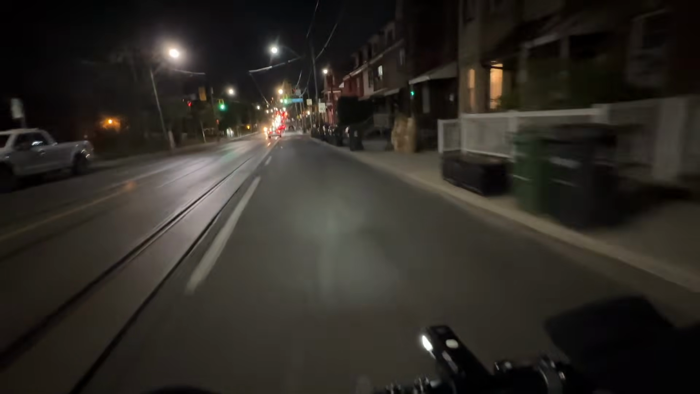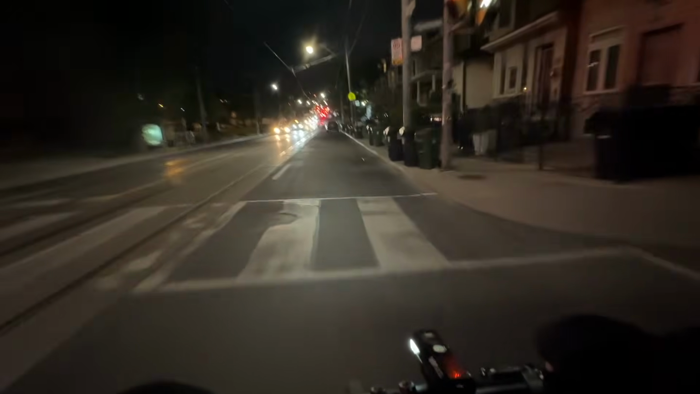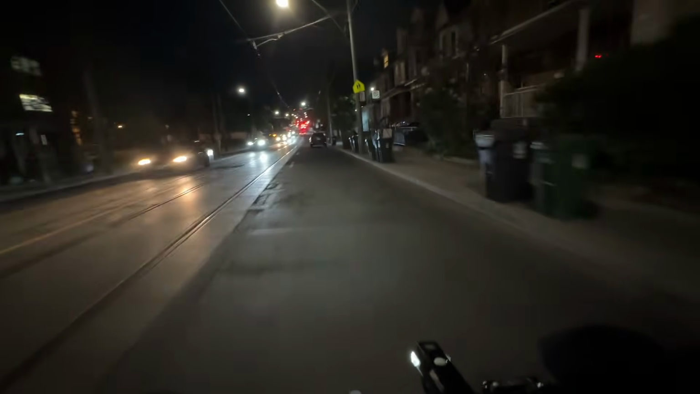Bad road, poor road conditions here on Ossington Ave. Oh my gosh. I hope none of my groceries are going to pop out. Oh gosh, I feel something in the back.